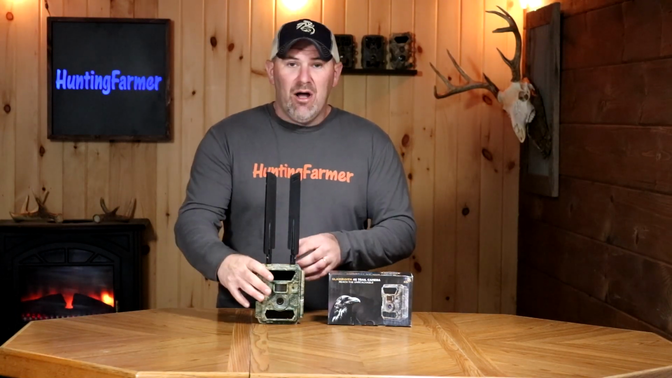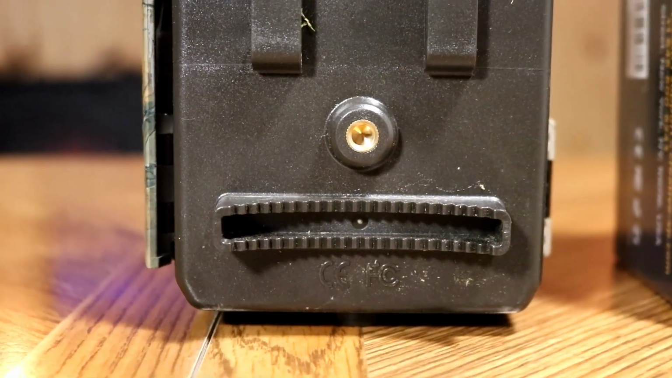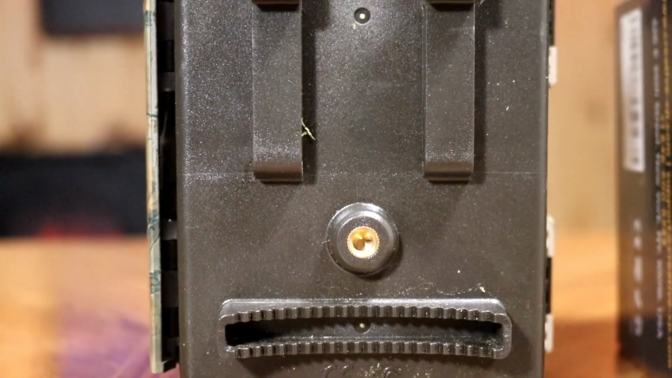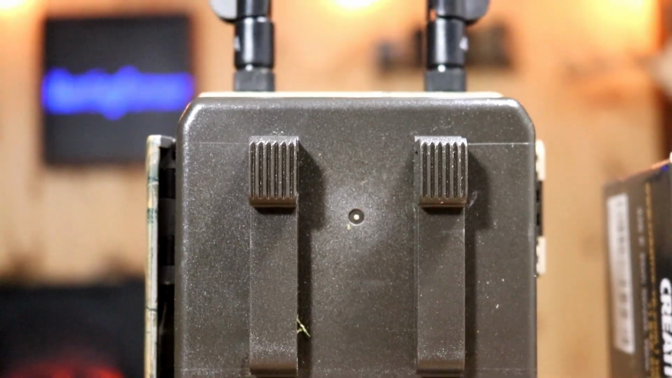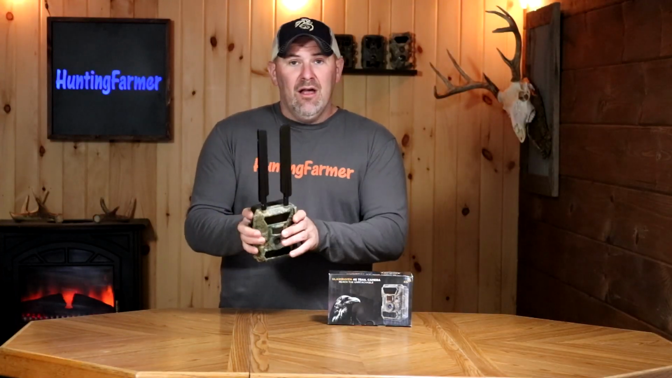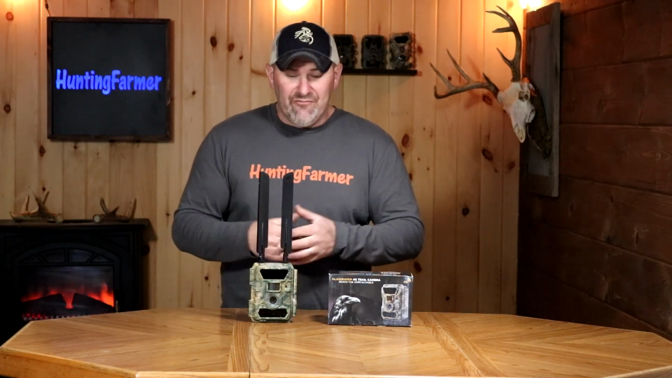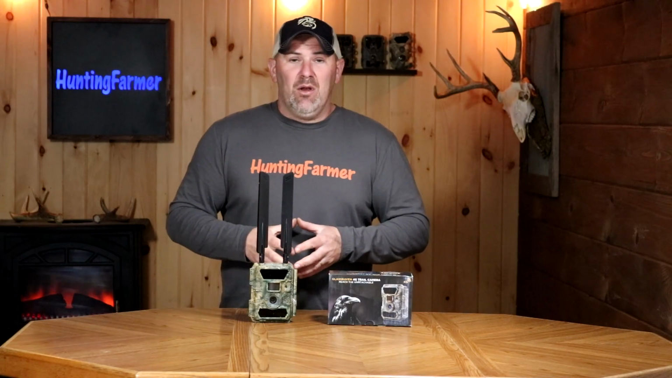Another thing that I think is a positive is several different mounting options. It has a 1/4-20 mount on the back and the bottom of the trail camera. It has a place for a tree strap, and it's security cable enabled. In other words, it has a spot here that you can put a security cable. With having a cell cam, you definitely have more invested, and you definitely don't want to lose it to theft. So having those security options is a nice plus.